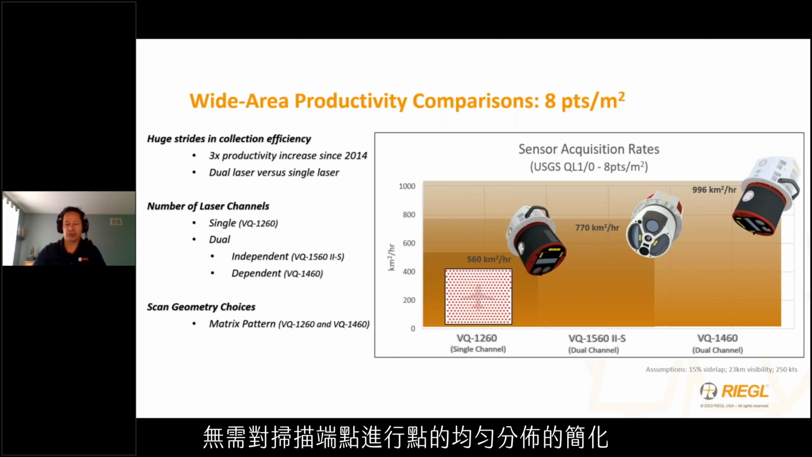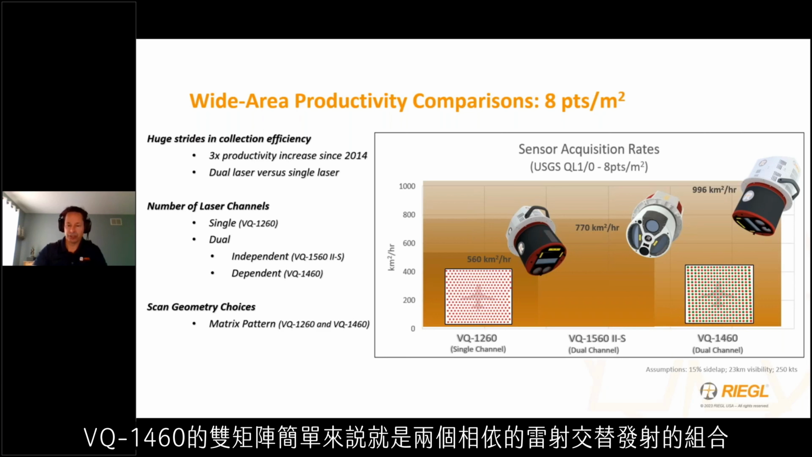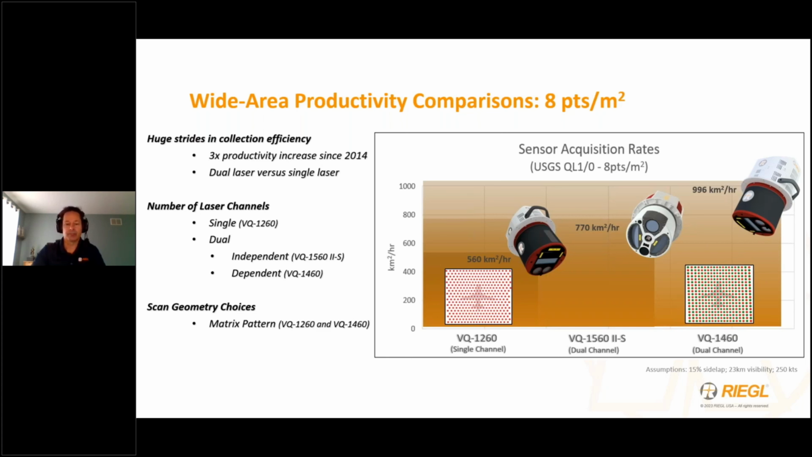The double matrix of the VQ1460 is simply the combination of two dependent lasers that are alternating their emissions such that they give the appearance of a single matrix on ground.